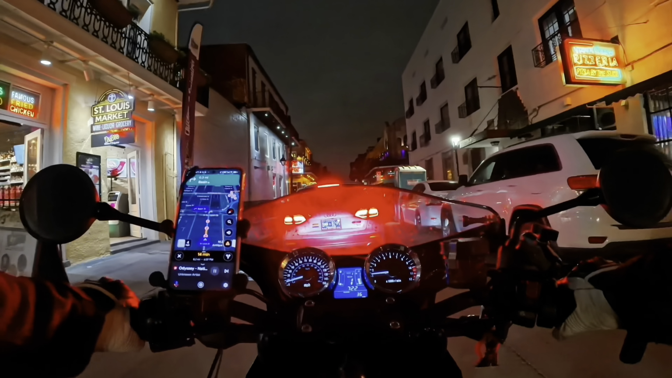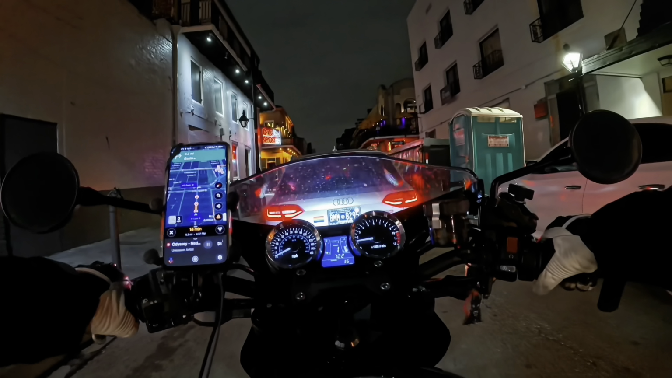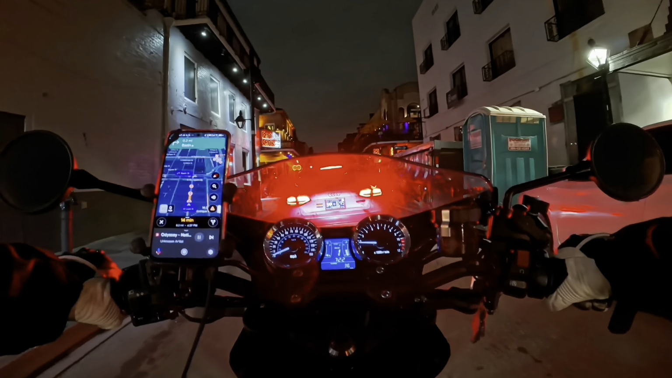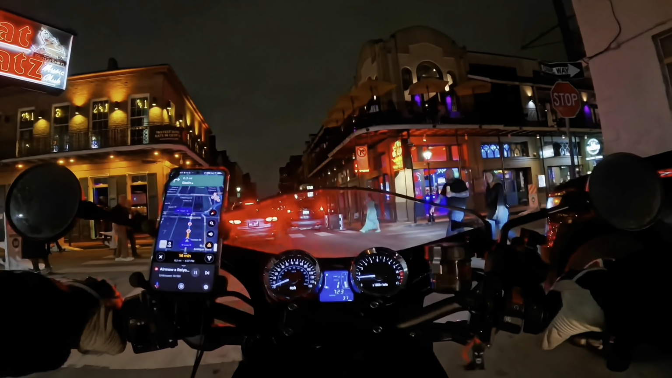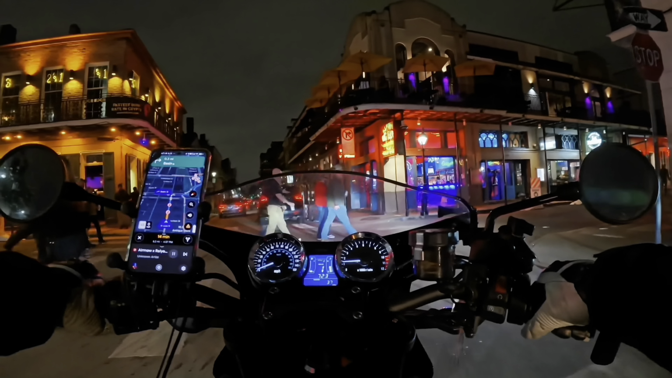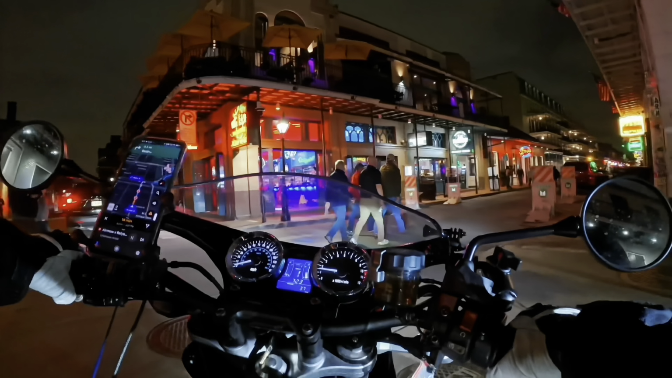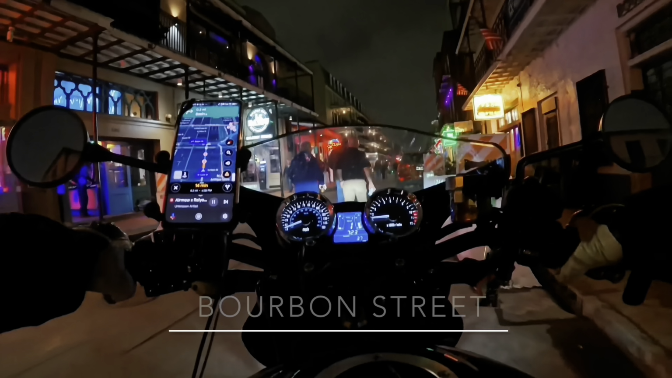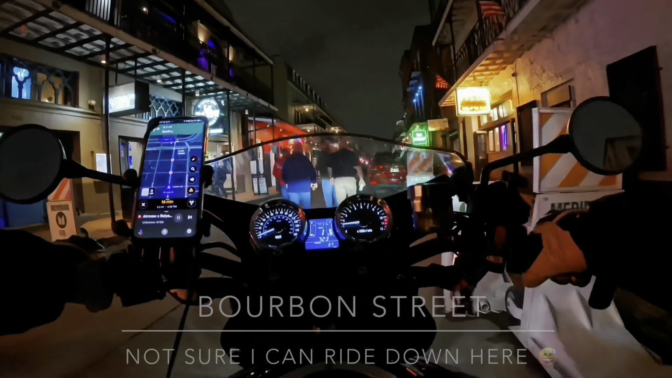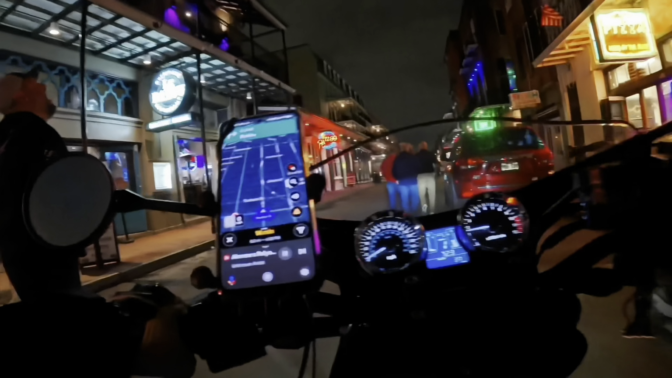Well, here's Bourbon Street on the left and right here. Looks just about the same as it did during the day, except more neon. Oh, whoa, there he is. Drunk people. Ooh, look at that. Hey, pour it in my mouth!